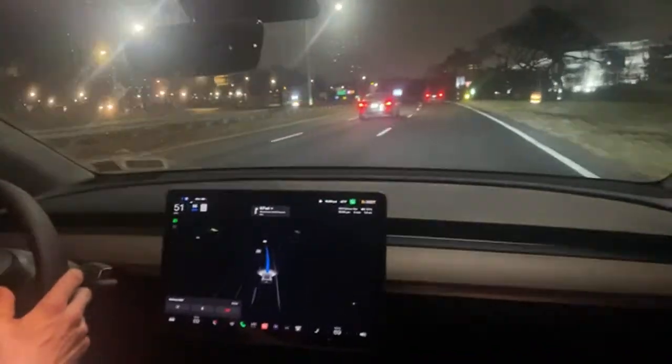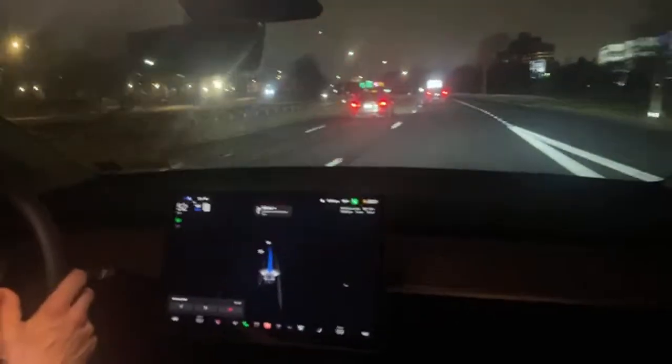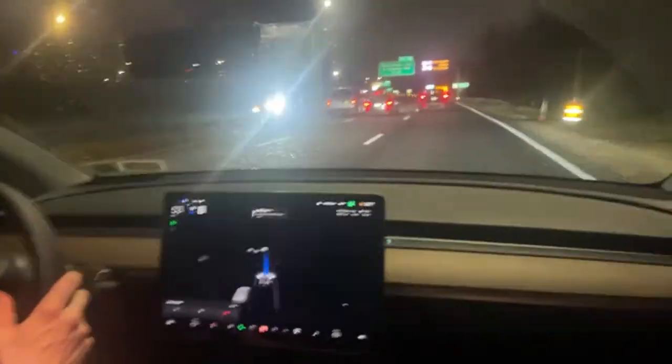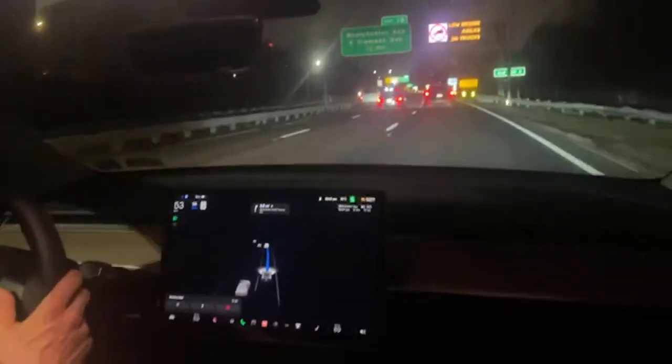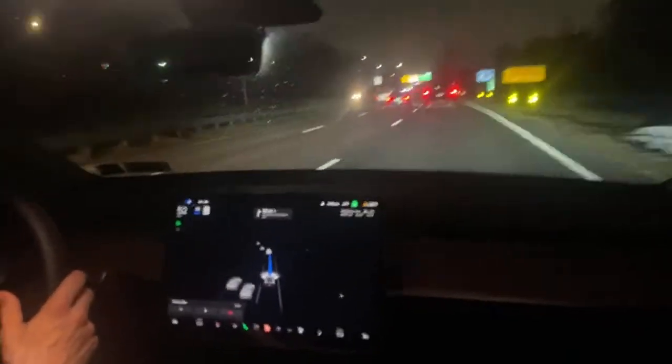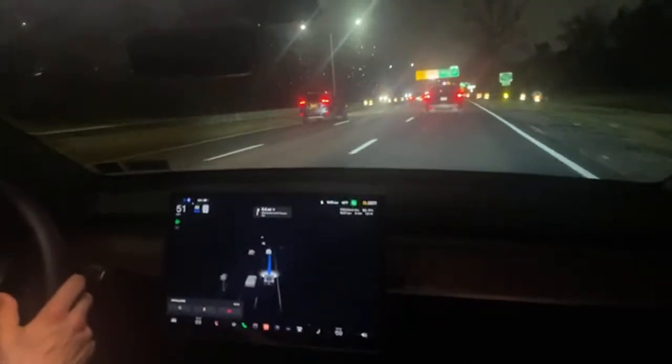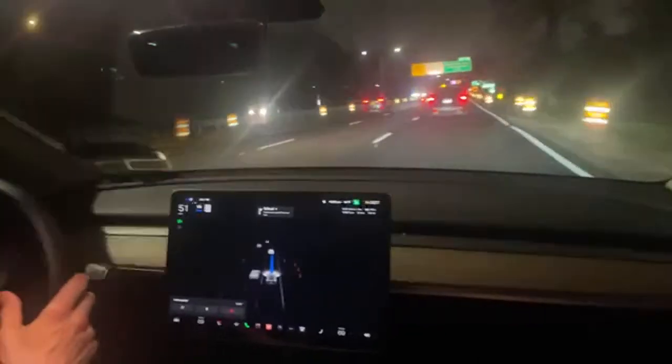One time I was even at a red light that just turned green, and a moped thought that he'd come across and drive across the pedestrian pathway. And just as the Tesla started to roll forward, it stopped, and I didn't even see the guy coming. So there have been a number of situations where it's done its job.